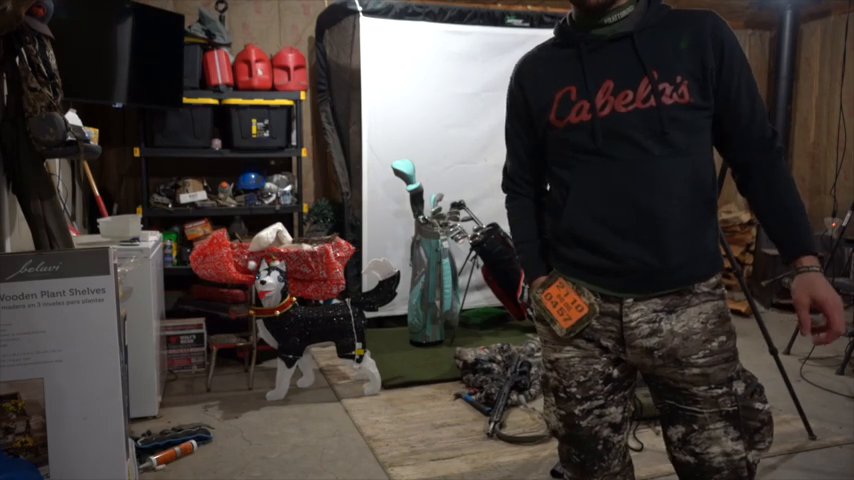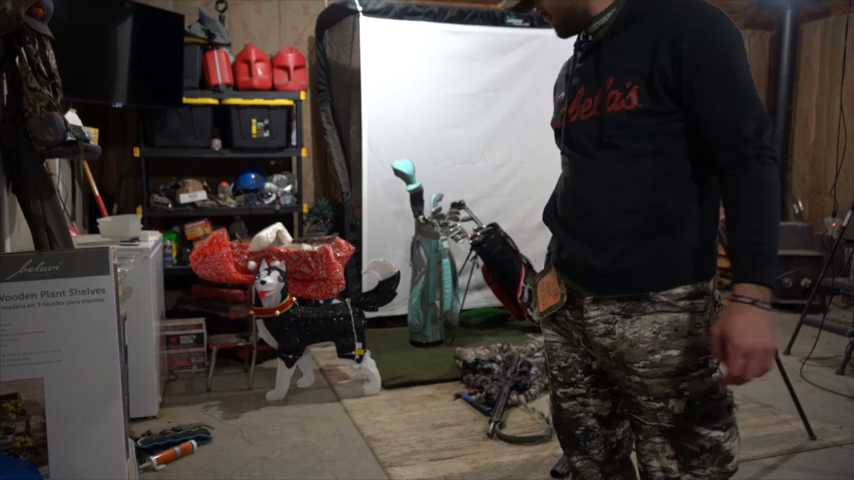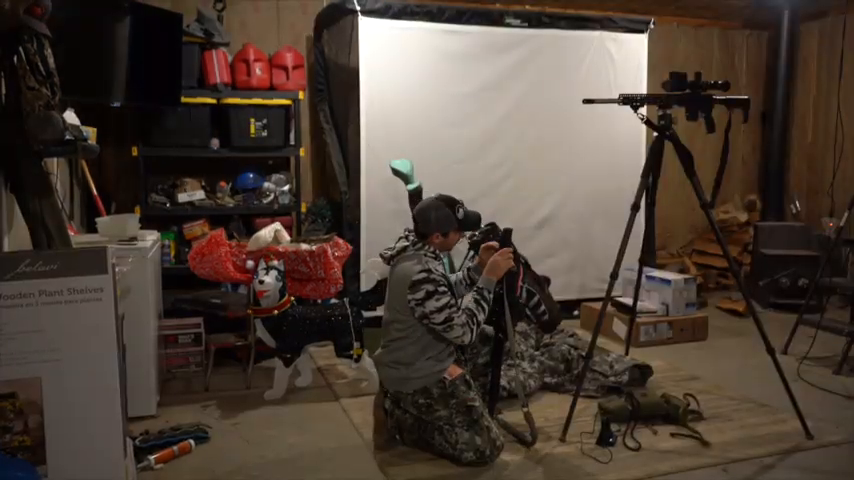Jumped the gun during the tournament last weekend. Broke the back end of the stock, so just trying to get that replaced with a new stock and get us back in action. I'll punch out that little thing there.